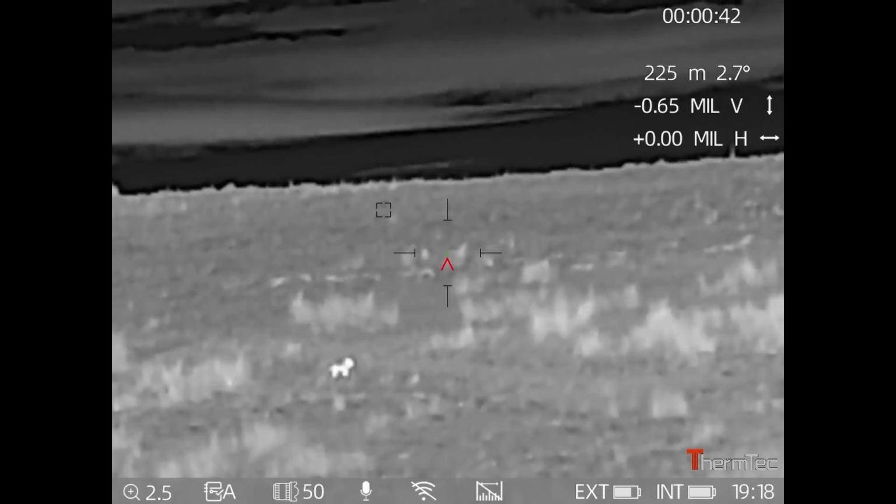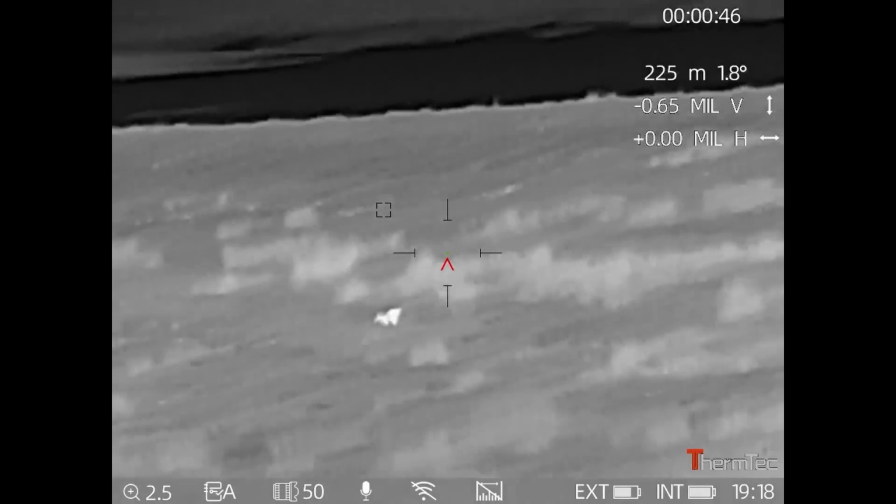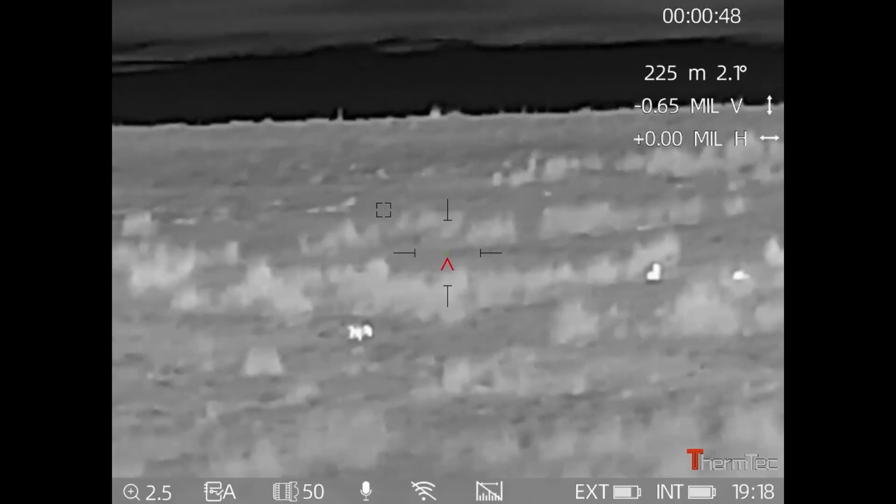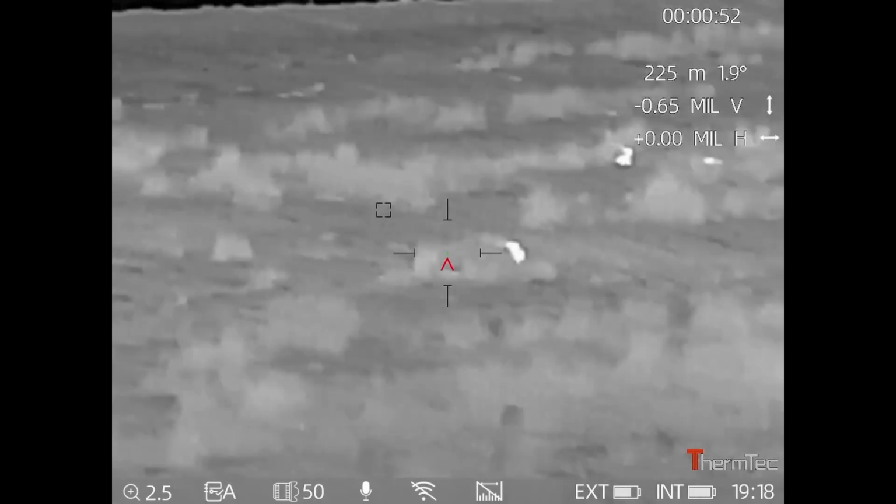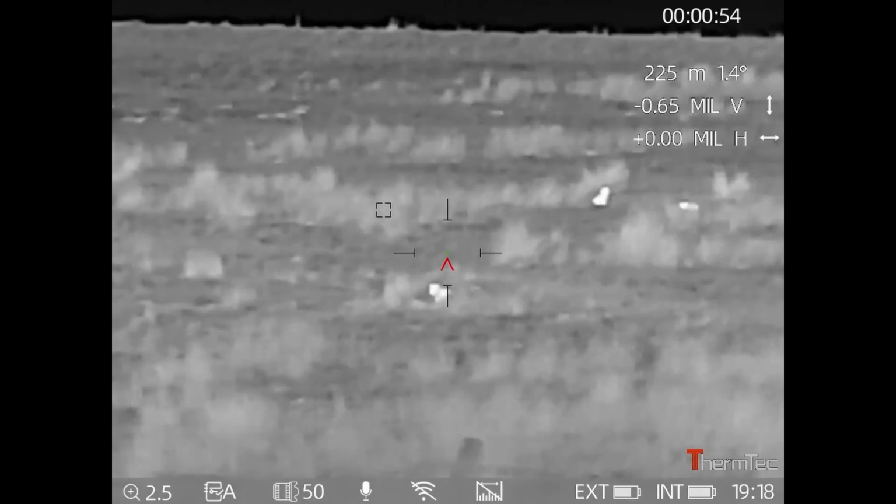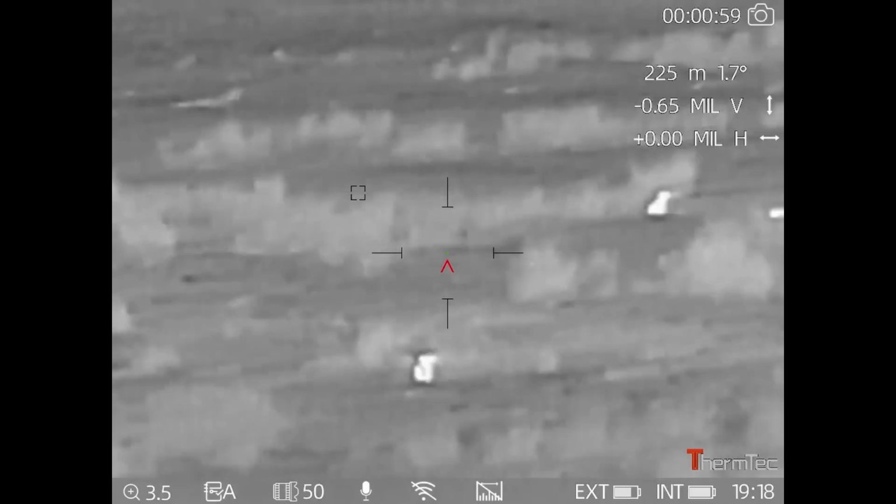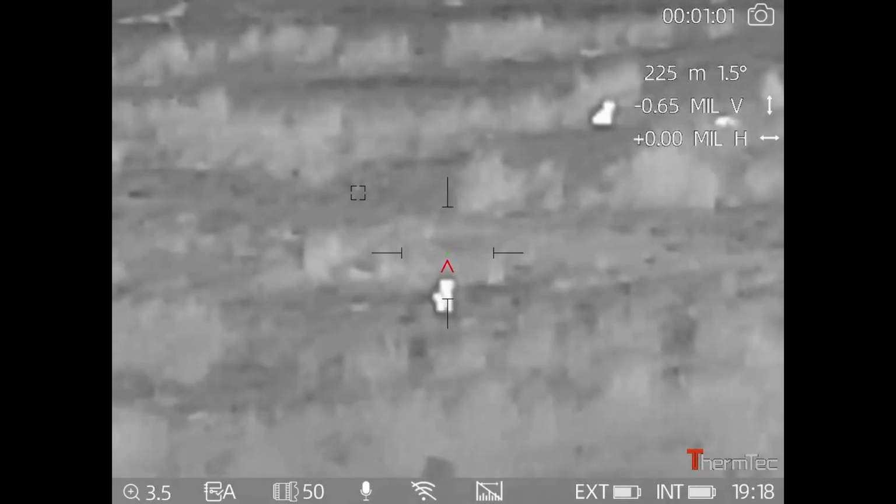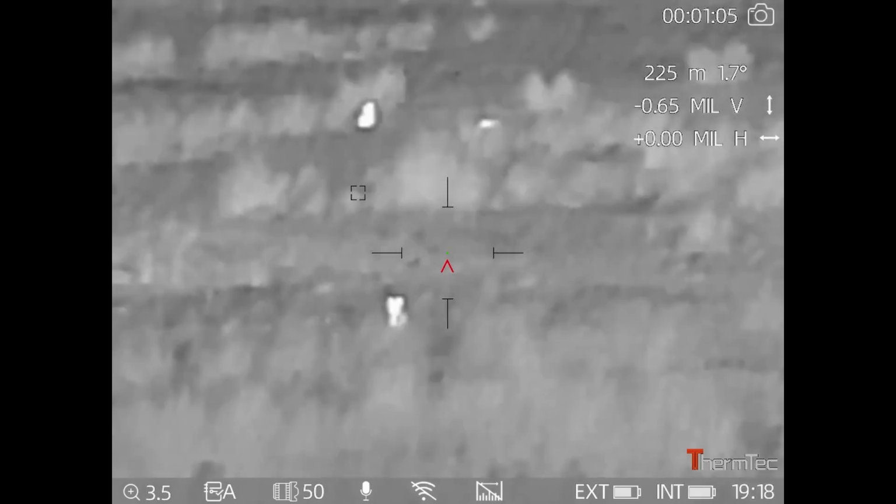The picture at the moment isn't crystal sharp because I've actually got the digital magnification up. You can see this one's coming in quite well though. There's a couple of hares behind. You can see the size of the hares as well when you compare that to the fox. I've just increased the magnification up to 3.5 times. Maximum magnification's 4.